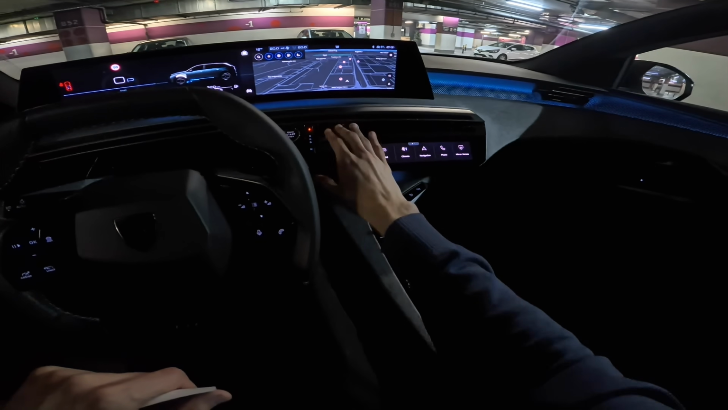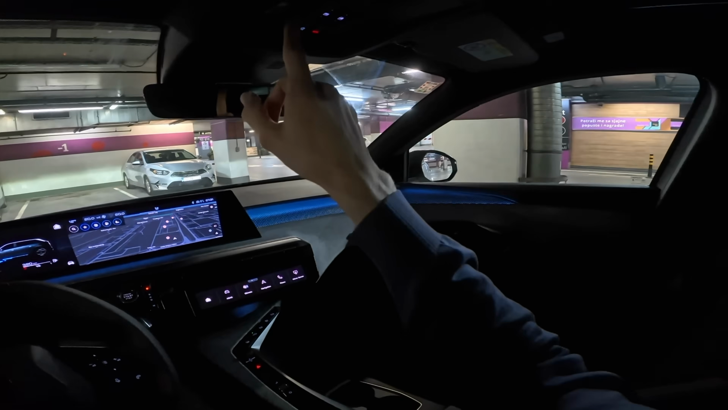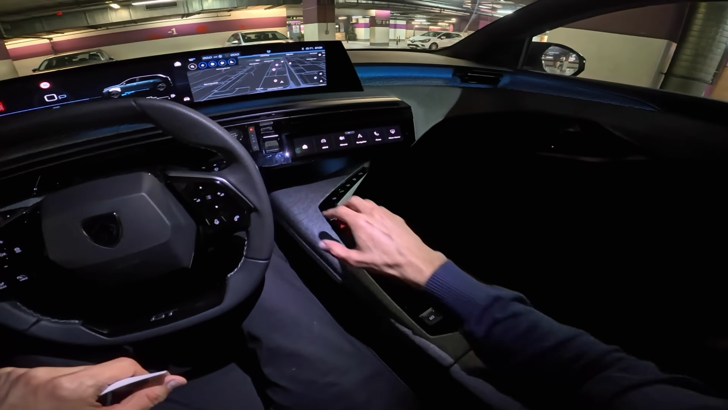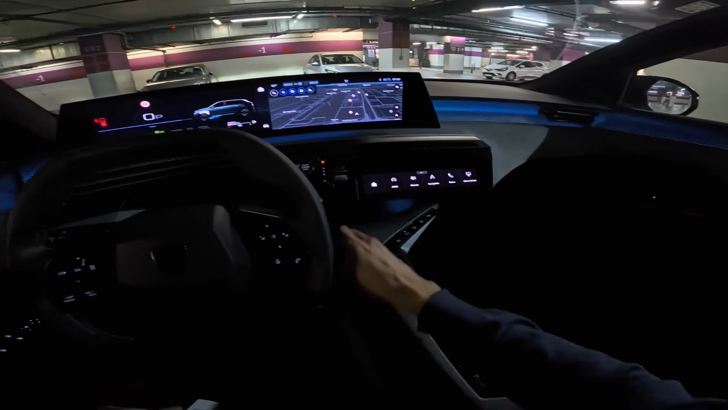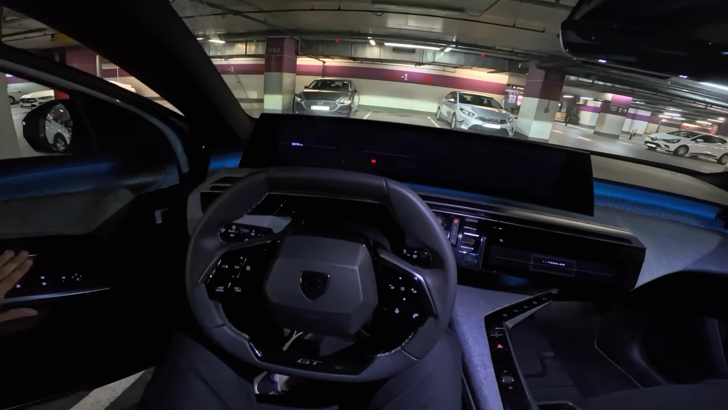Okay, one thing, this is just me. I do have long hands, but I think they've switched this one from here. So the automatic, I did like it here, to be honest, but that's really not something of a big critic. It's maybe just personal taste. That's that.